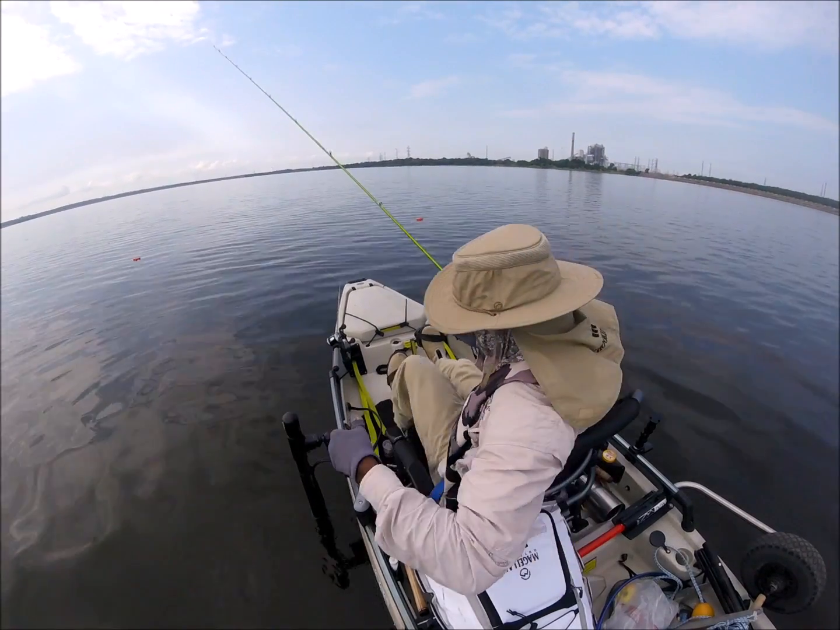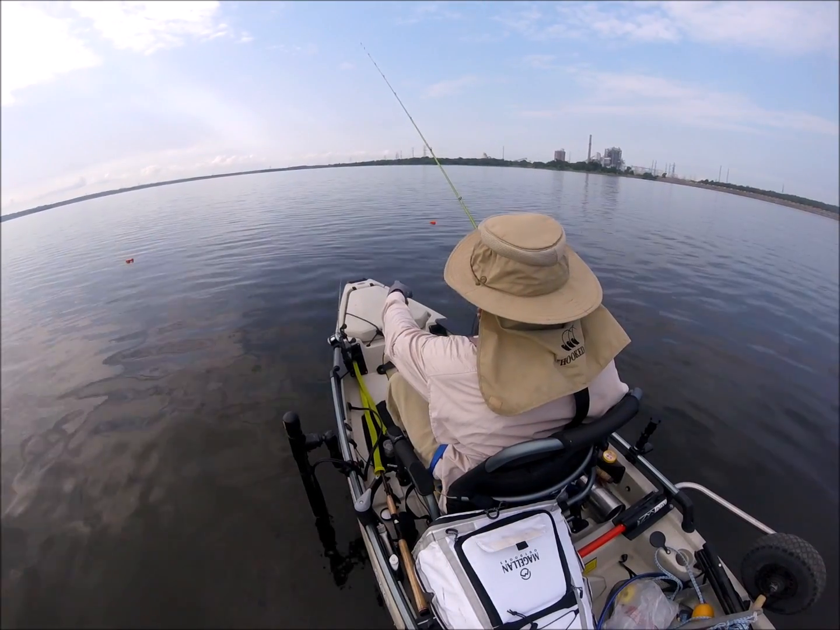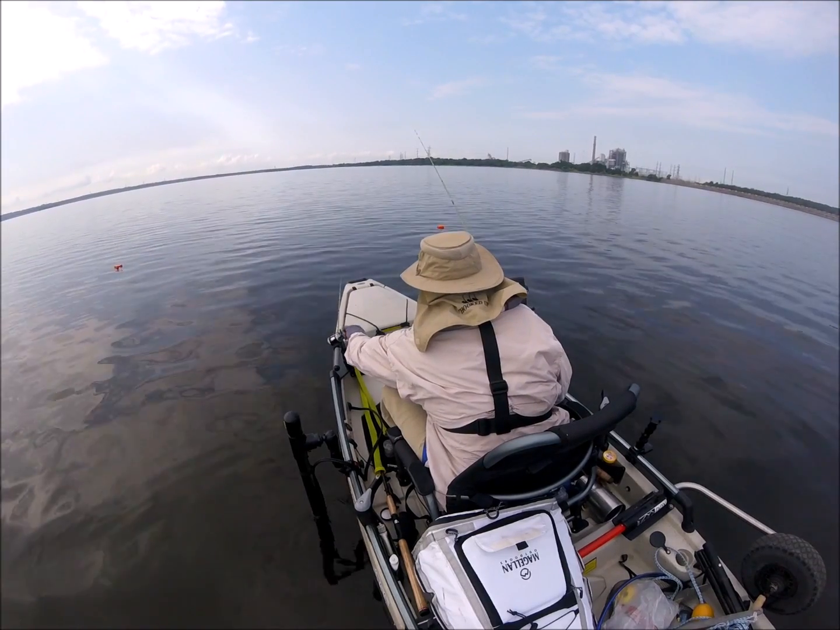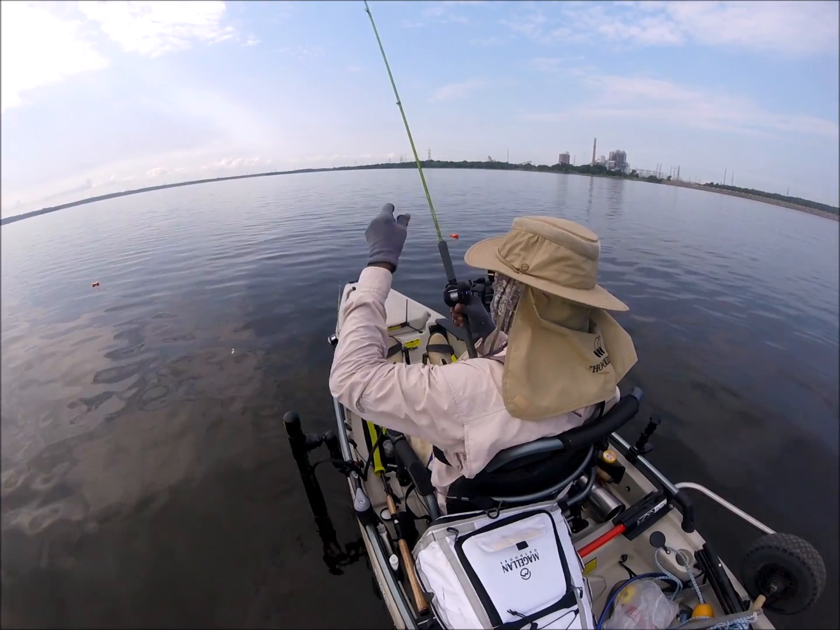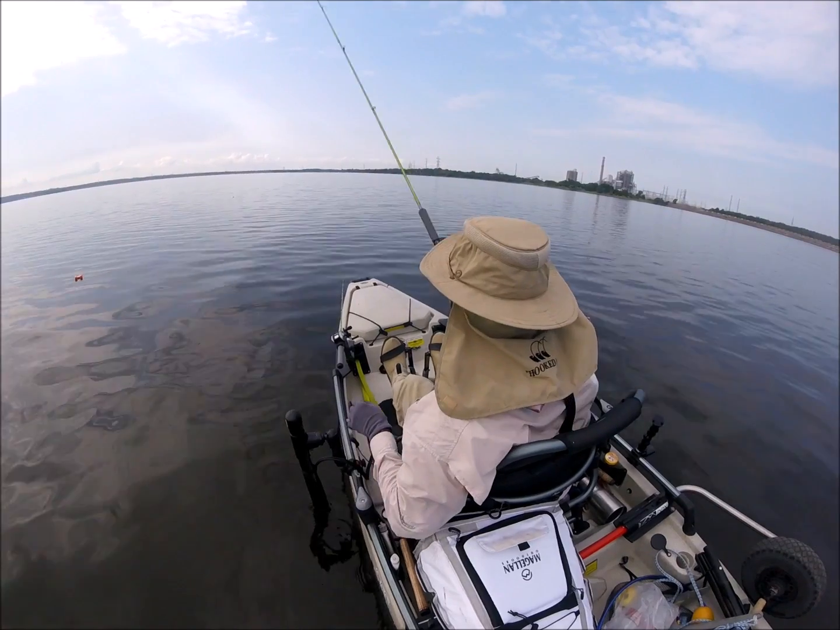Figured that old brown color that I had would kind of mimic a minnow. I got it on that rod 8 foot deep just to kind of have it up above the brush pile and see if something comes up to hit it. But when I change colors, I stop getting hit. Hey.